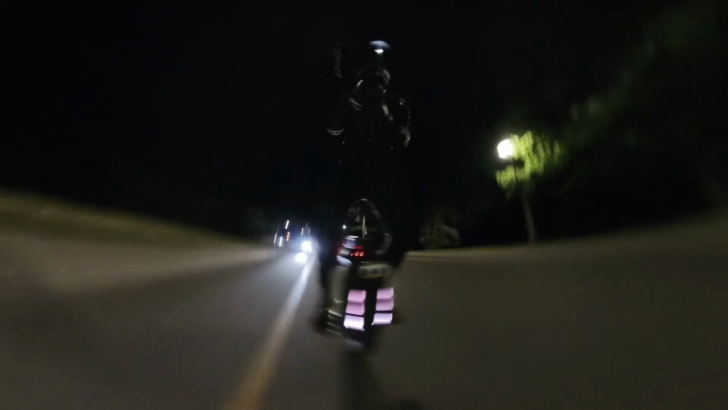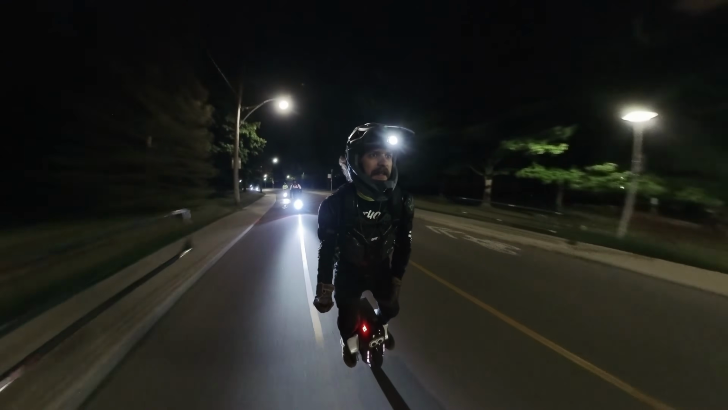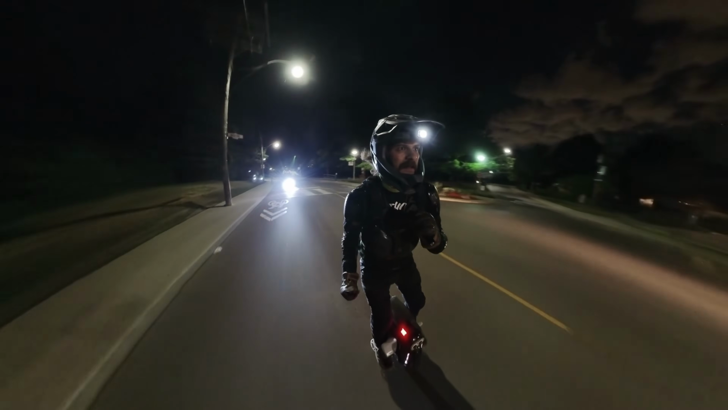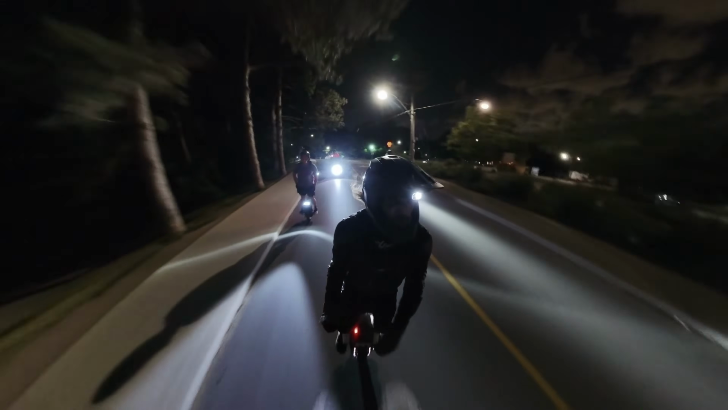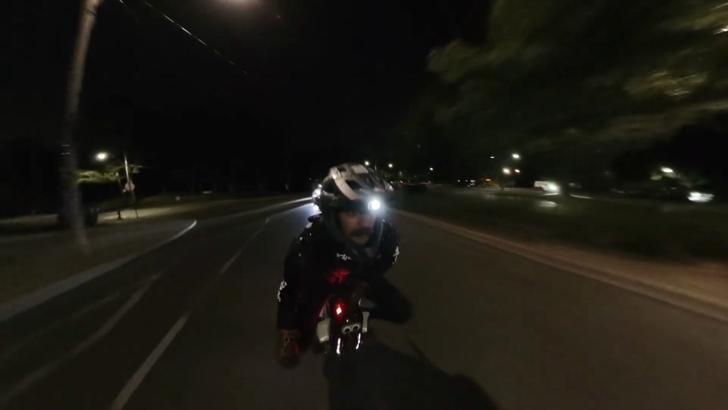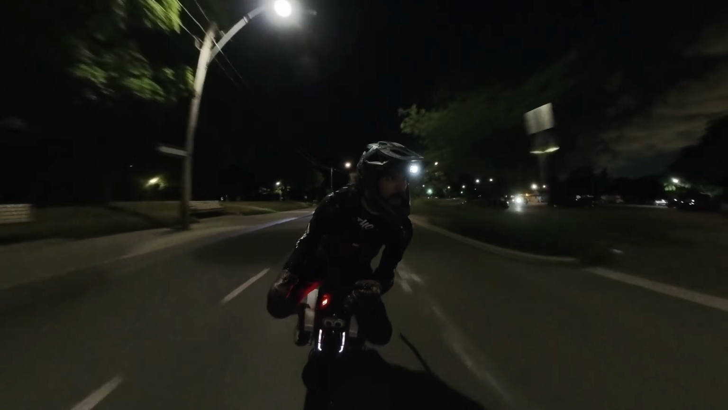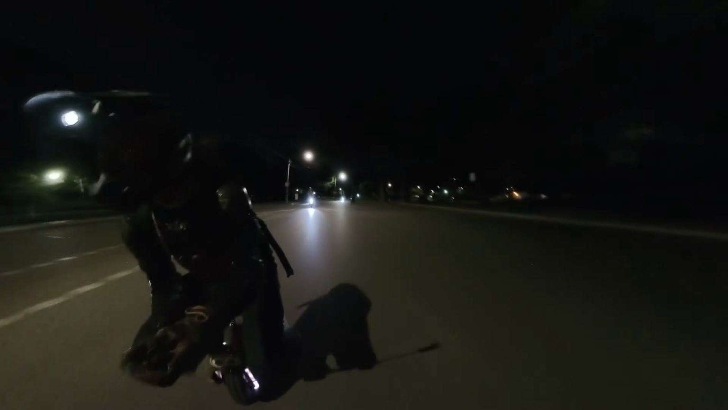I've been a big fan of Clark pads for as long as I've been riding, and these Kai pads are honestly like my favorite. They're really, really nice. Everyone that I've let try them in the crew here in Toronto has loved them immediately, within like 2-3 seconds of stepping on the wheel. So I highly recommend checking them out.